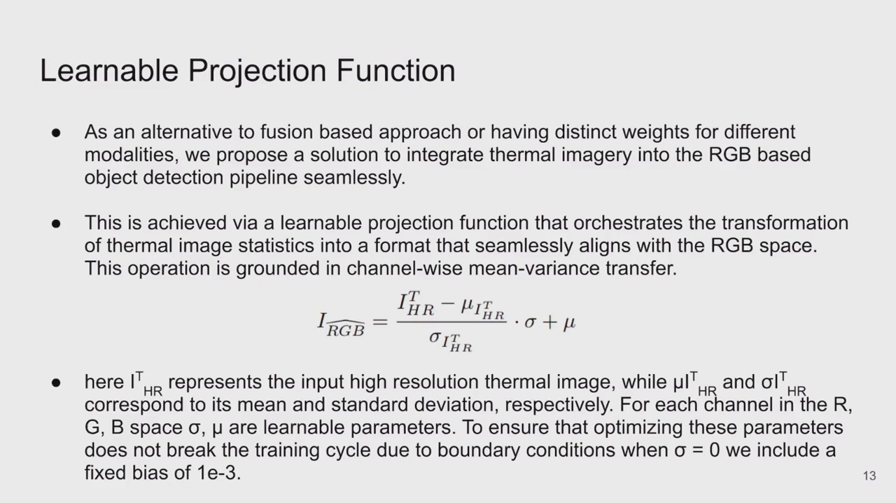Now we elaborate upon the learnable projection function. As an alternative to a fusion-based approach or having distinct weights for different modalities, we propose a solution to integrate thermal images directly into the RGB-based object detection pipeline seamlessly. This is achieved via a learnable projection function that orchestrates the transformation of thermal image statistics into a format that seamlessly aligns with the RGB space. This operation is performed via channel-wise mean variance transfer.